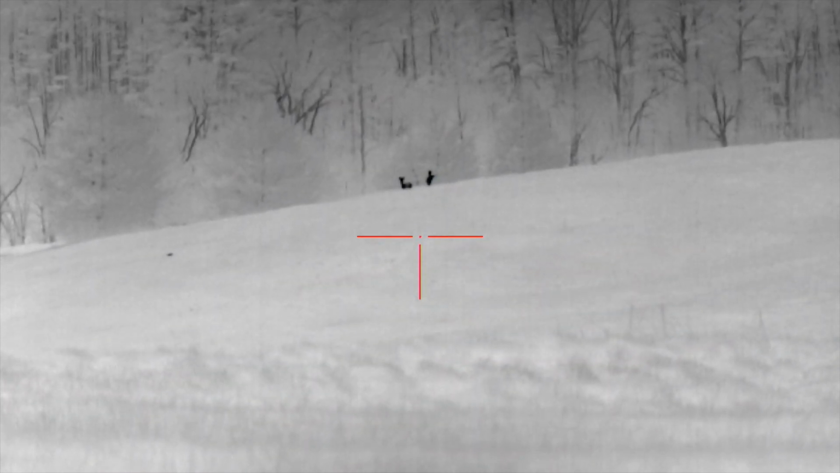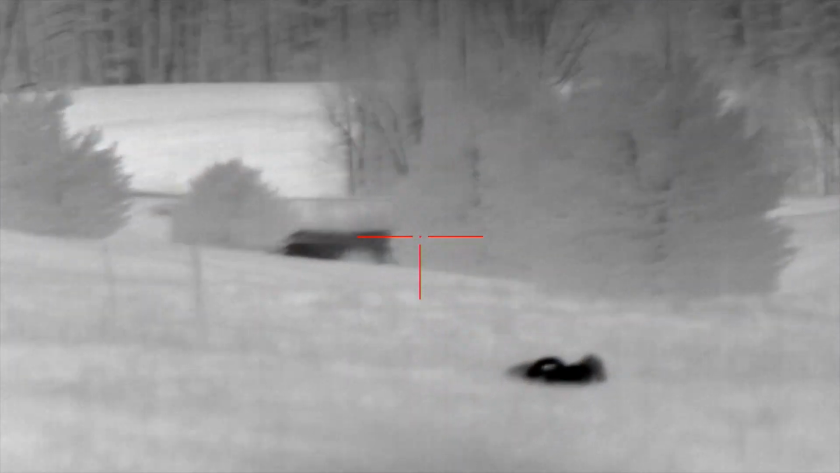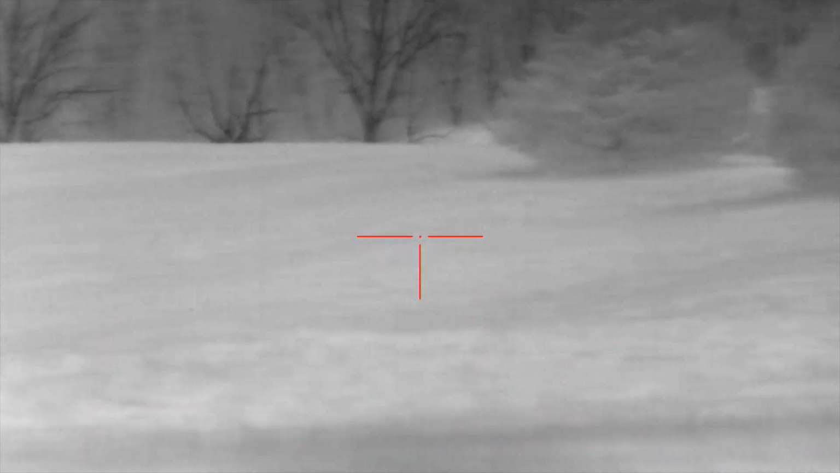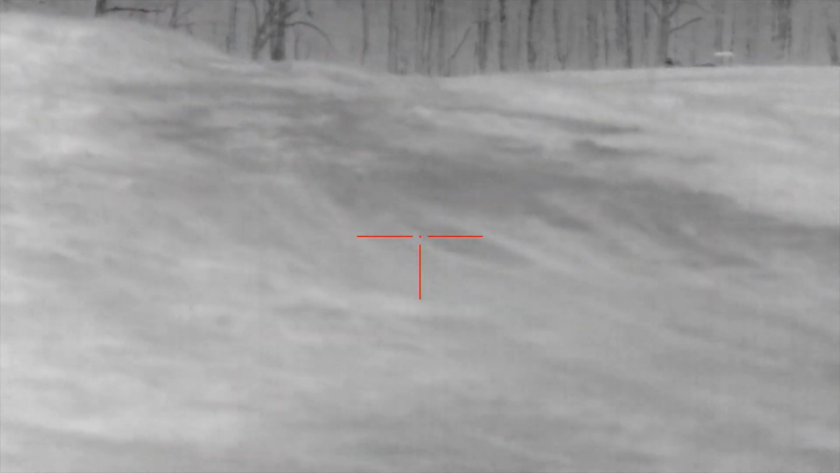Guys, we are up here. We see a bunch of deer right there. I still got my scope on black hot from that trip out to Virginia. I'm gonna keep running it just to see how I like it back here in North Carolina. But we got a lot of ground right here we can cover. We got a lot of ground we can move on them too. So I got Trent on the right side of me. I'm on the left side. Let's see if we can get a couple of these dogs fired up.